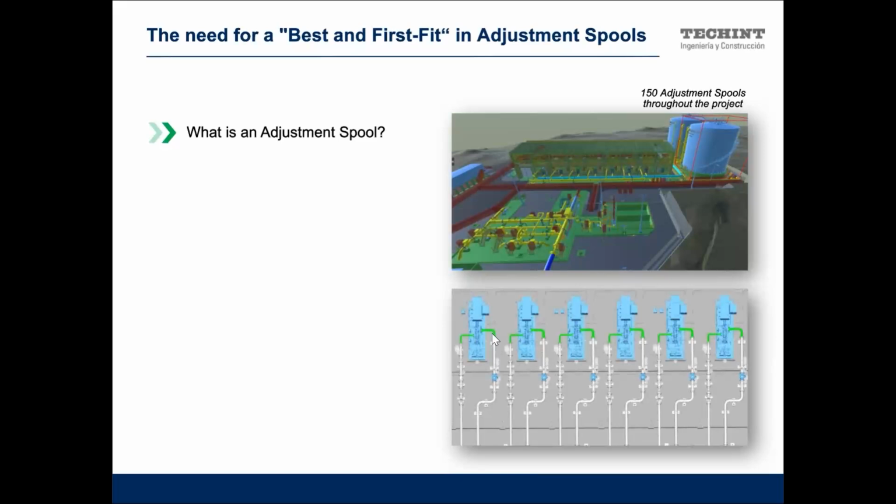Then there is a traditional sequence of work and the new one that we developed. The traditional one is you pre-manufacture the adjustment spool in manufacturing, you bring it to the field, and then you take the last measurement according to the actual position of the two flanges and adjust, cut, weld, test, coat, and then you put each spool in the final position after the on-field adjustment and work.